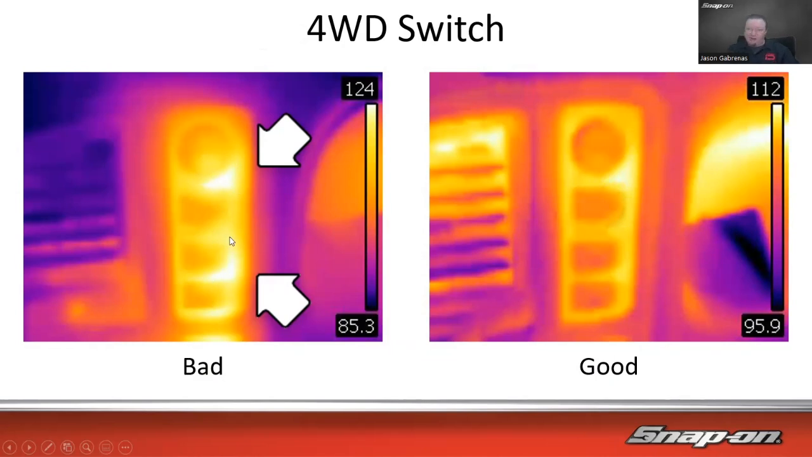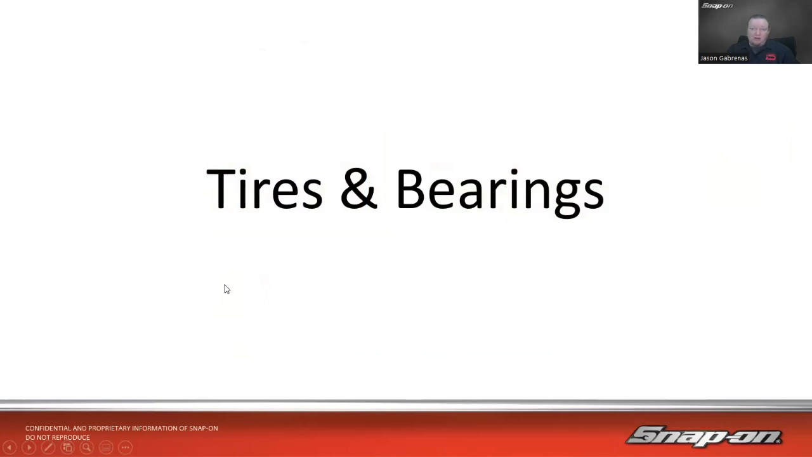So we can see the switch itself is on, or it's stuck on, or it's shorted, or something is going on internal to that switch. So that's electrical, under hood, looking for an electrical problem on a vehicle.